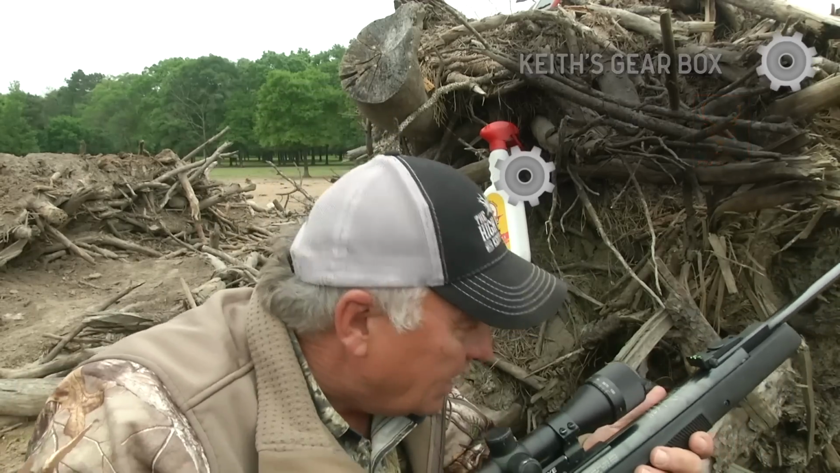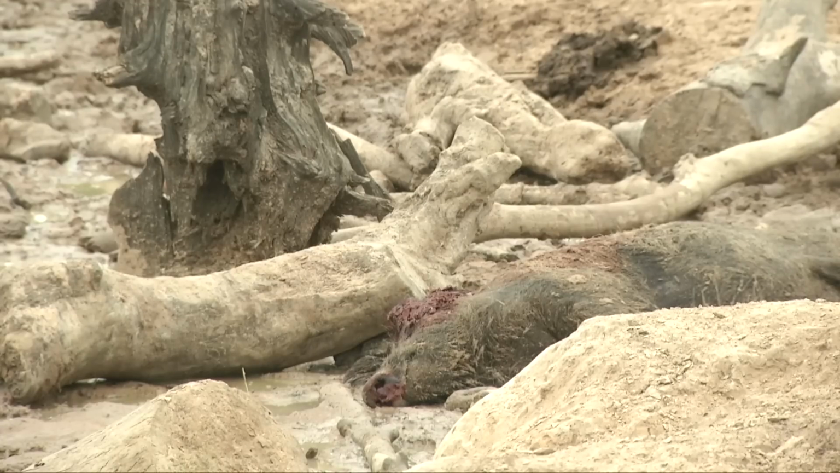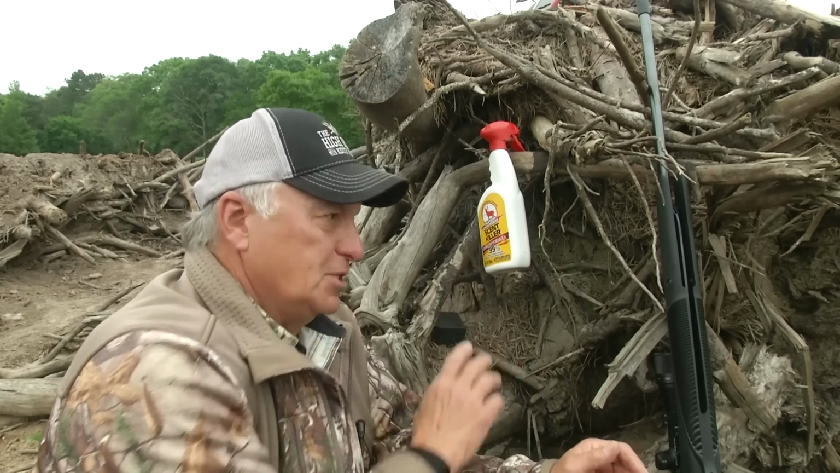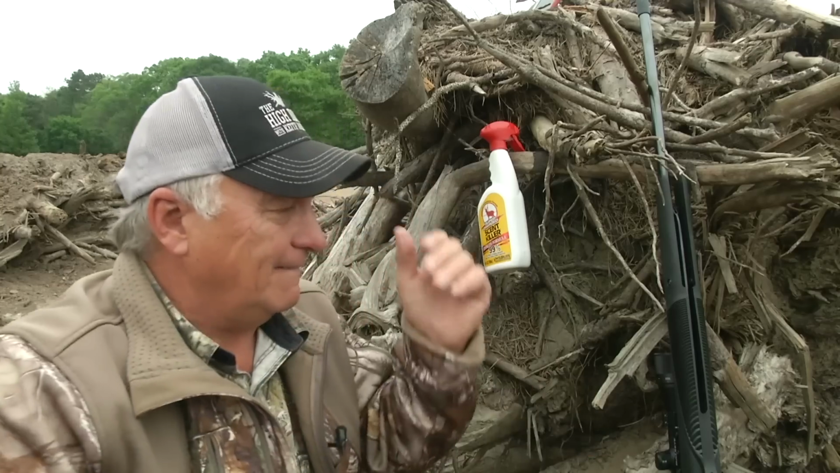Diana 340 Intech. This is a .22 caliber air rifle. I was set up perfect. The wind was perfect. There was no way they were going to smell me. I'll tell you what, we got a dead hog on the ground. What do you think about that?